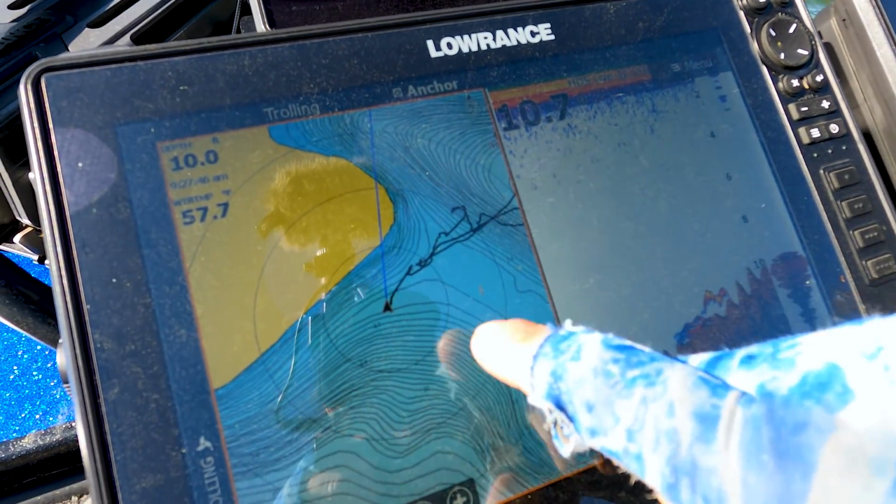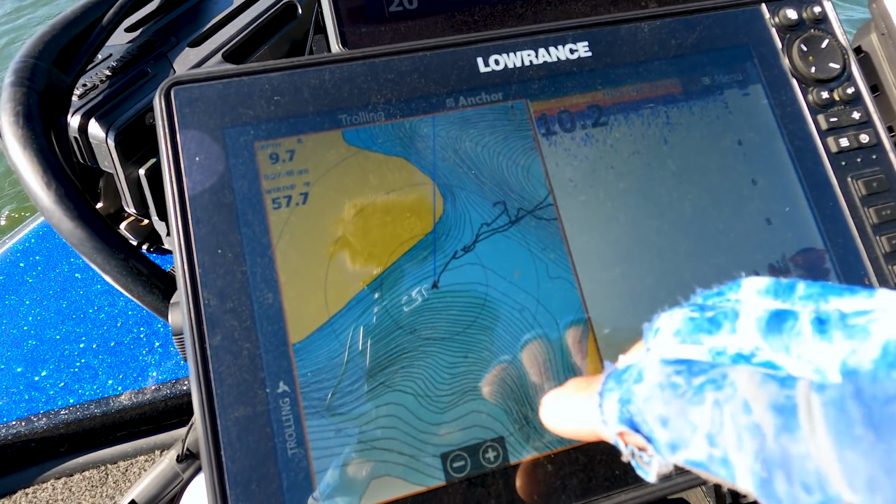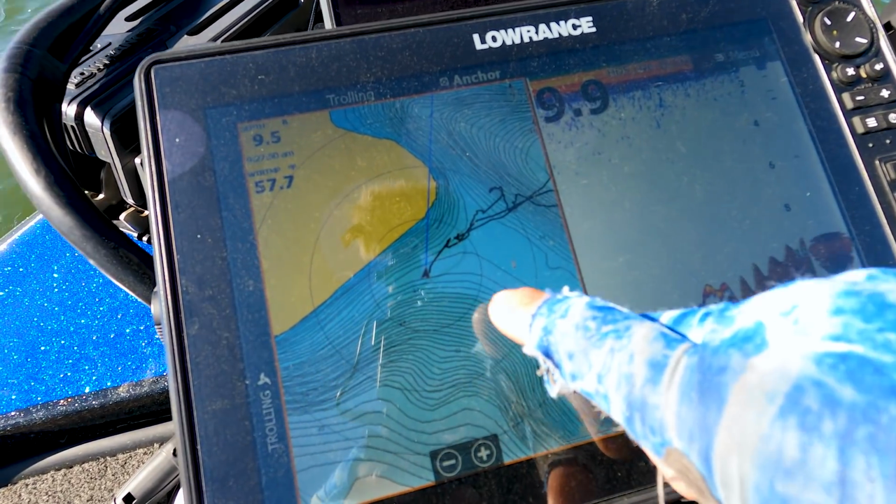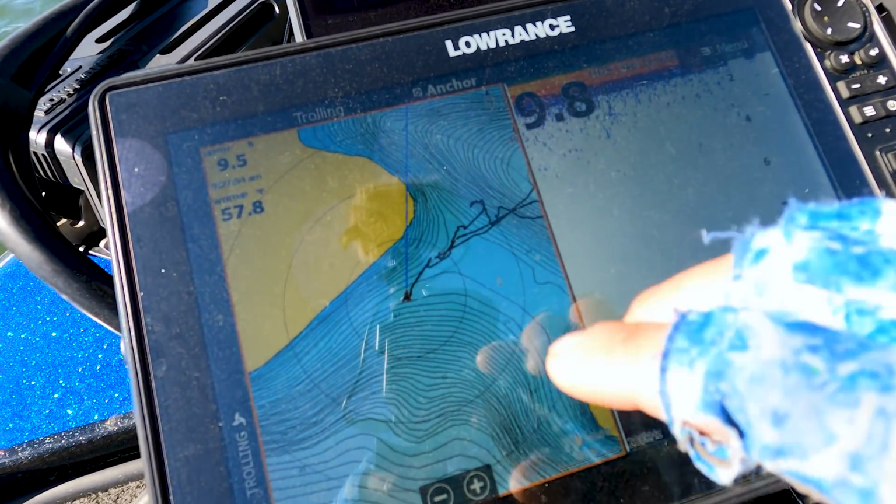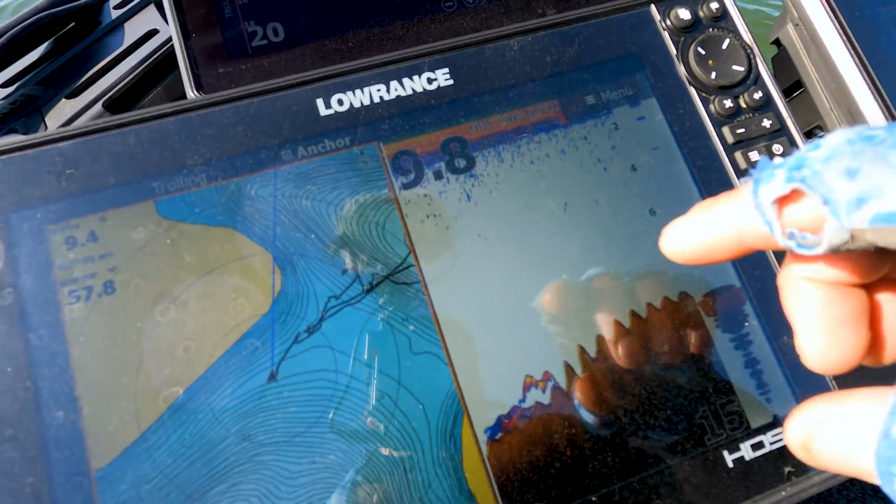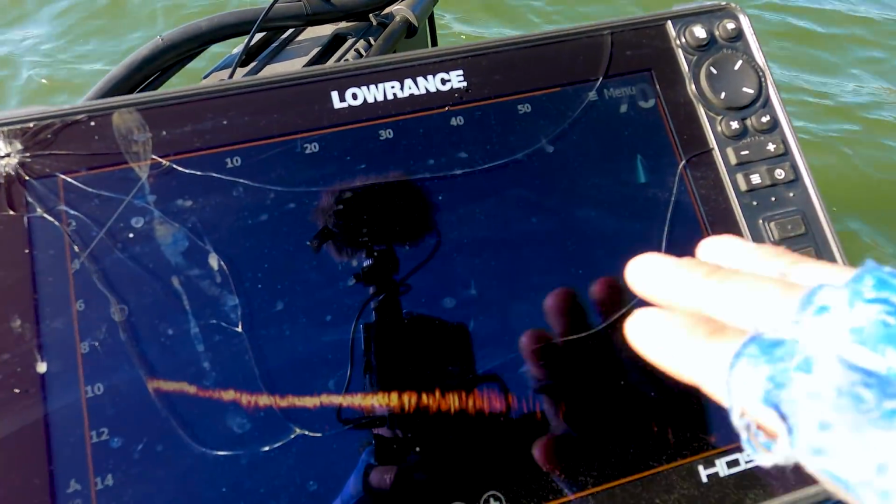You can see there's just kind of a little saddle, like a hump deal, and I'm using my active target to scan around this stuff and look for fish. The cool part about spots is they'll suspend off the bottom, so when I'm using this active target, I can see them pretty easily because they're separated from the bottom.